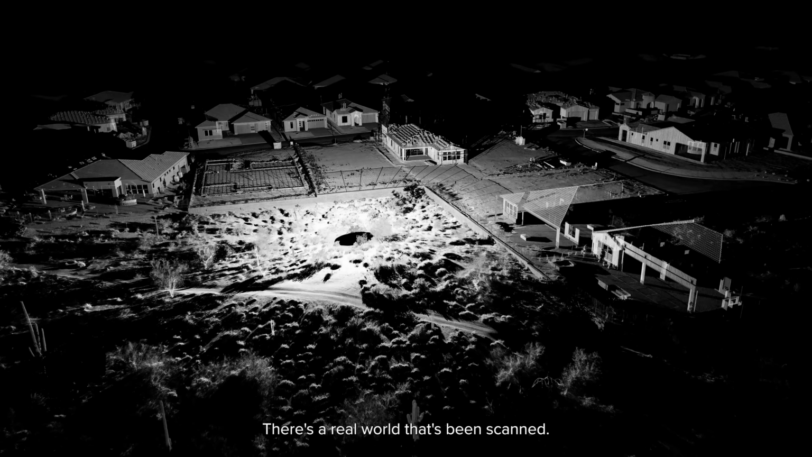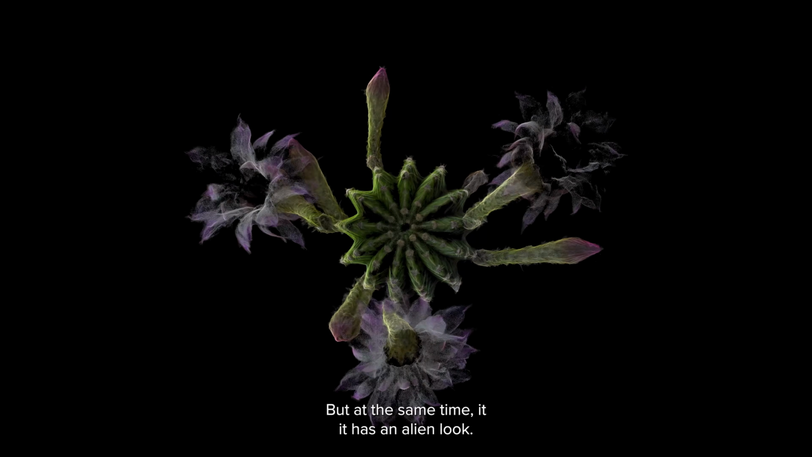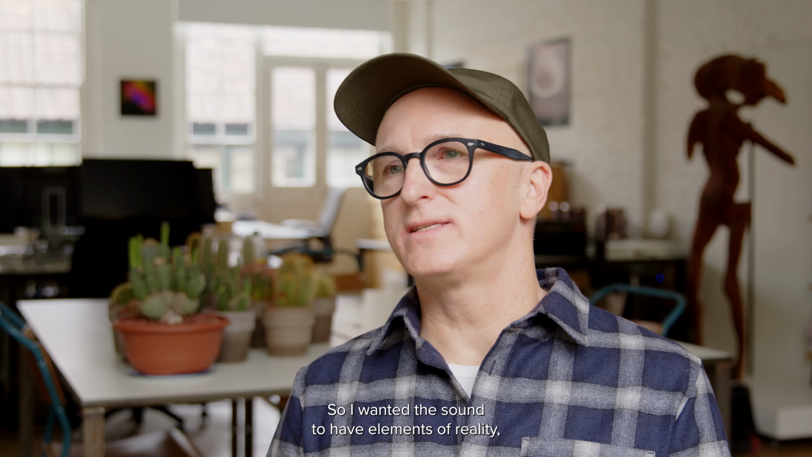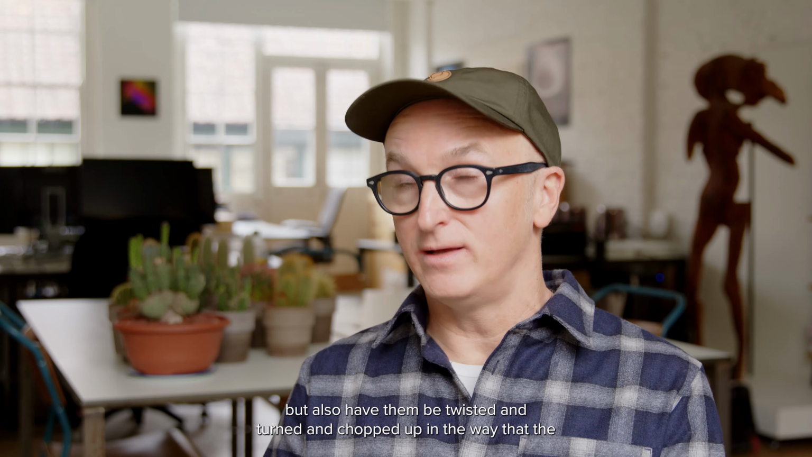There's a real world that's been scanned, and the result of that is this incredibly rich data set. But at the same time, it has an alien look. There's something other about it. So I wanted the sound to have elements of reality, but also then be twisted and turned and chopped up in the way that the visuals are sometimes.